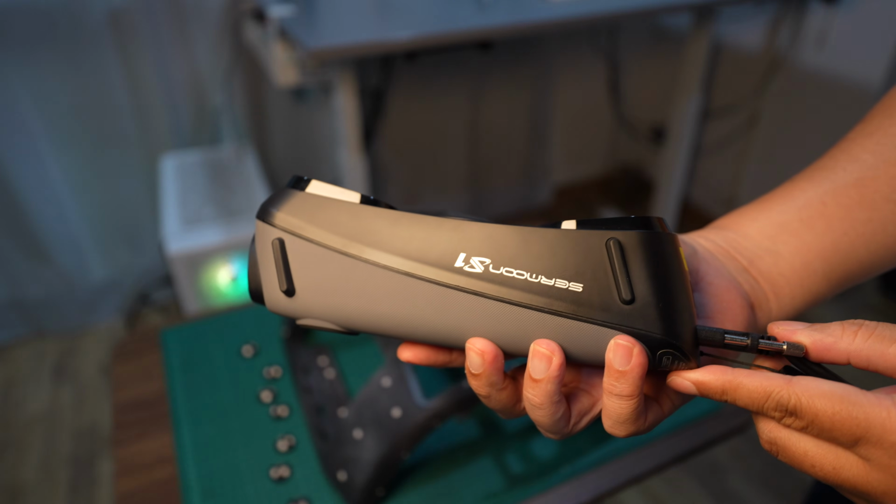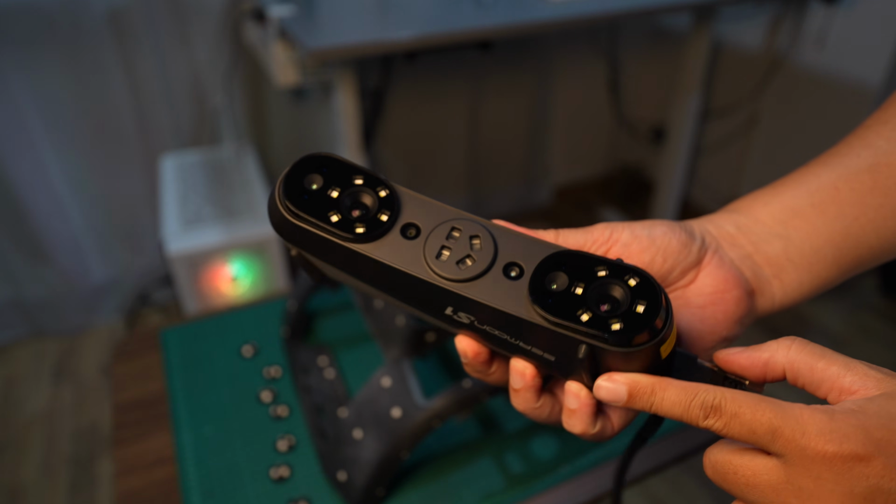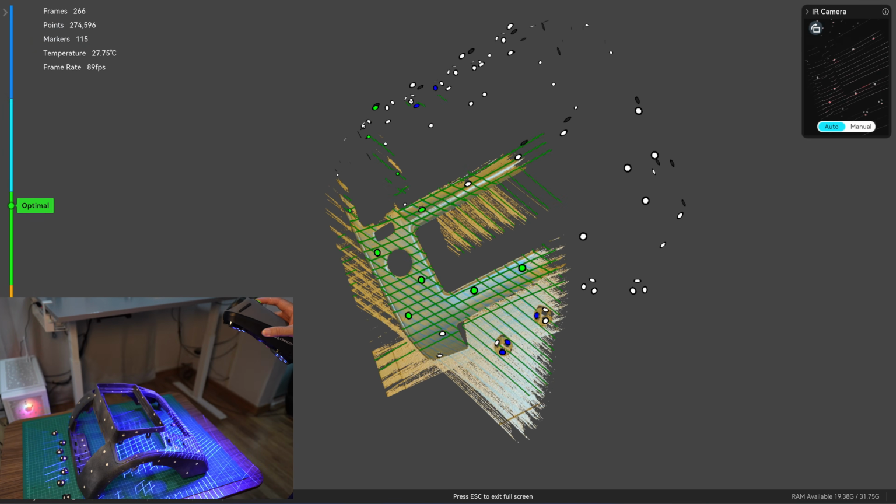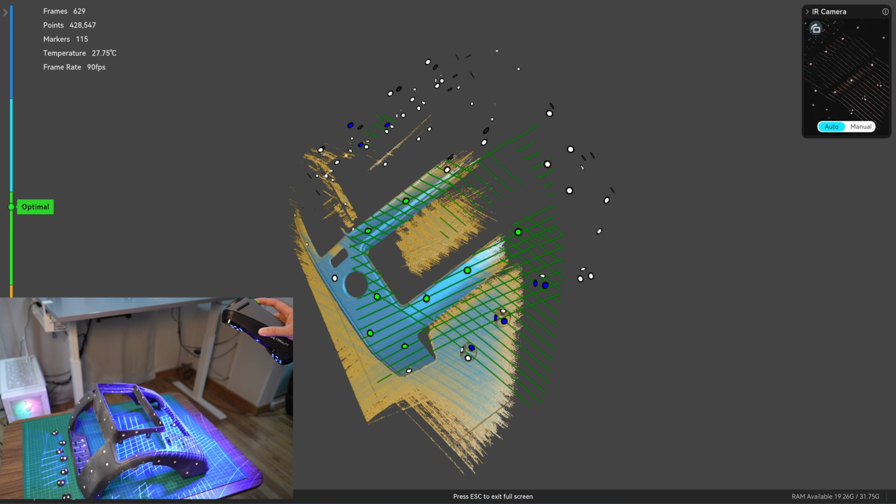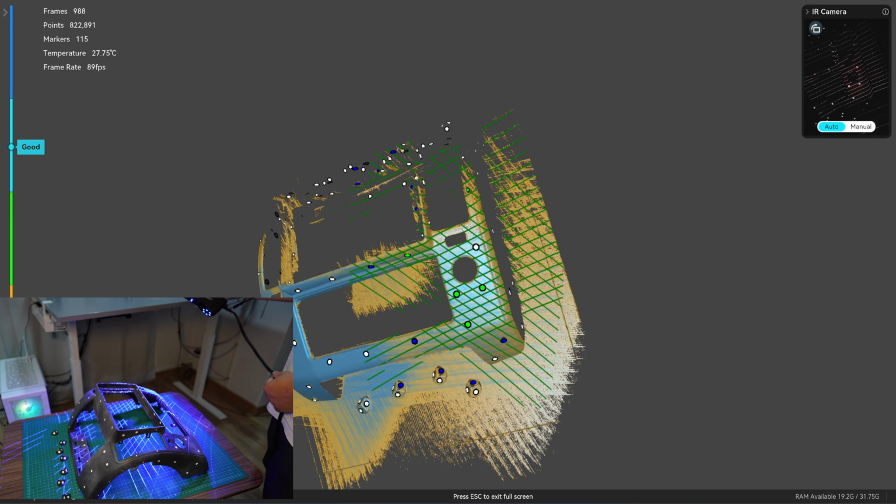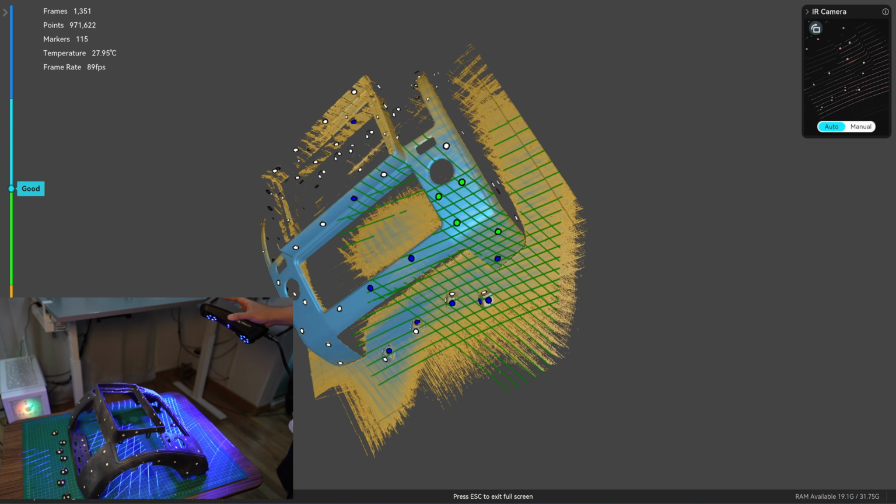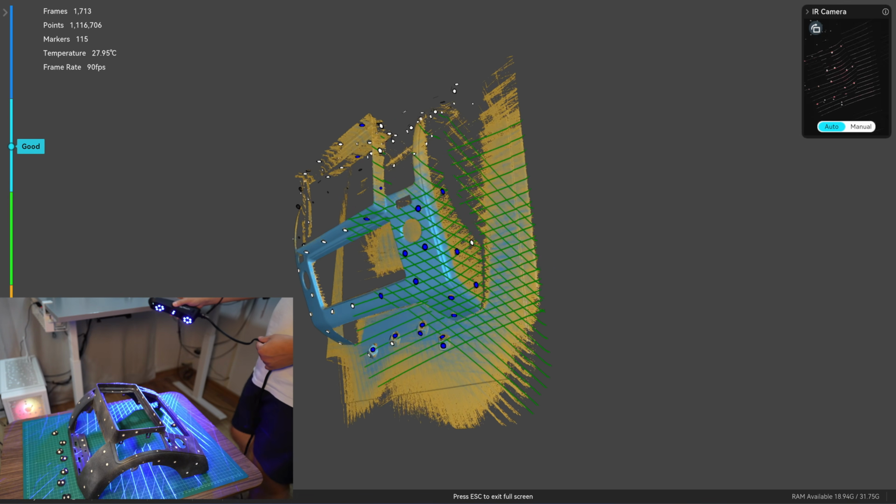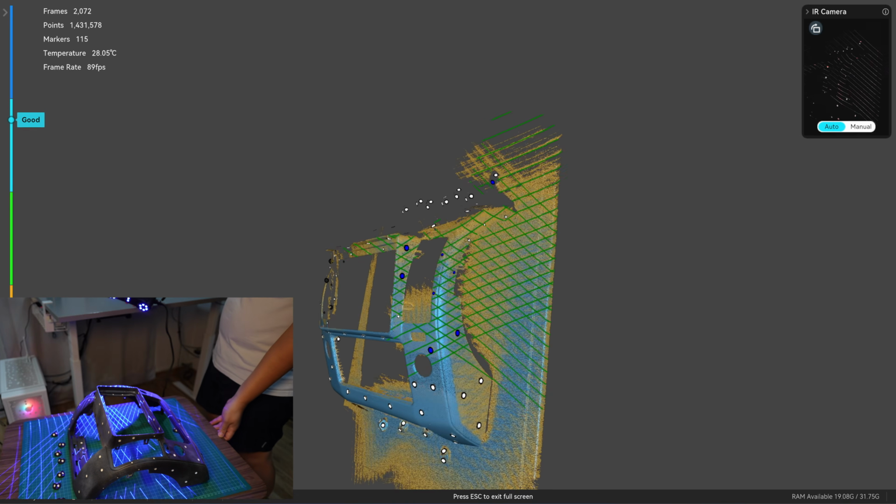Now let's move on to the next scanner, the Creality Sermoon S1. The Sermoon S1 was launched in August 2025. It was Creality's first scanner to use wide-angle lenses equipped with high-speed image processor, and for the first time in this price range, we saw a truly usable single-line laser mode.